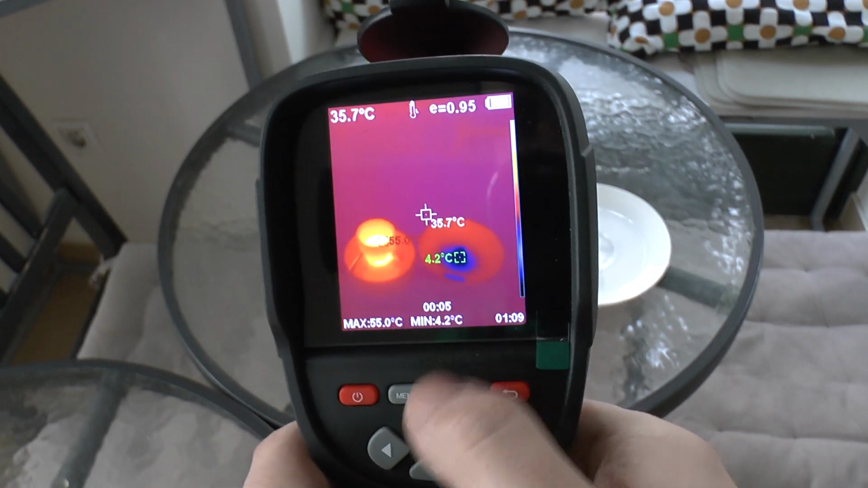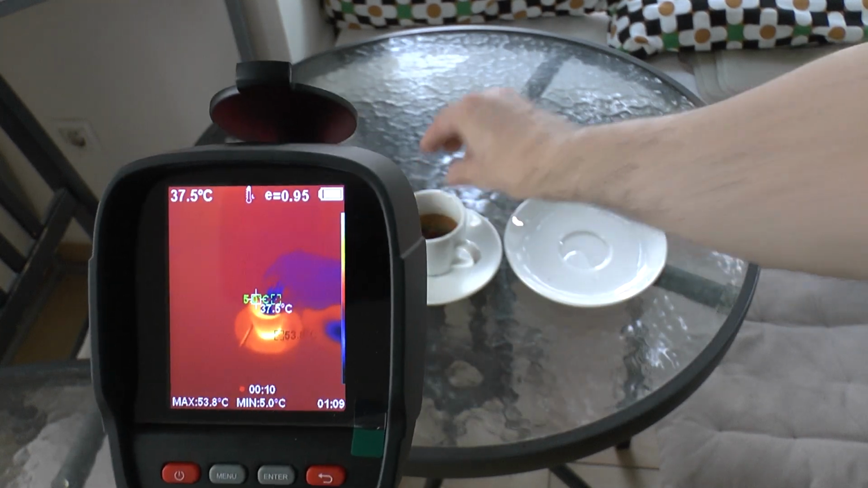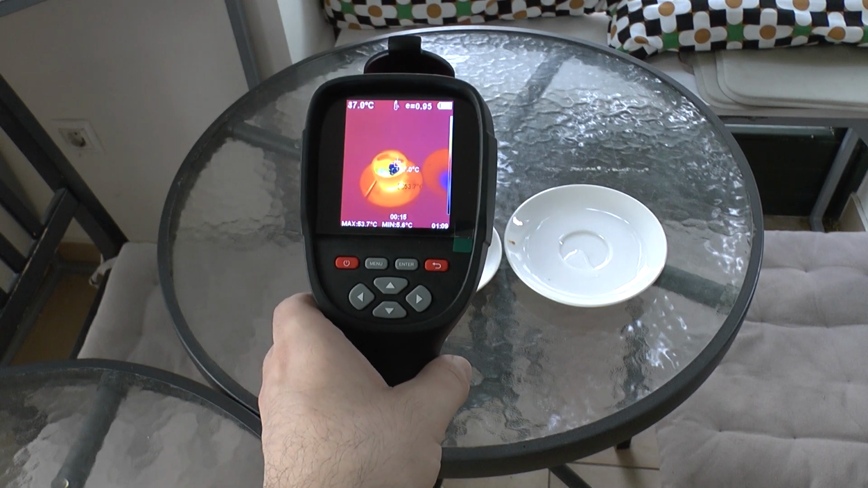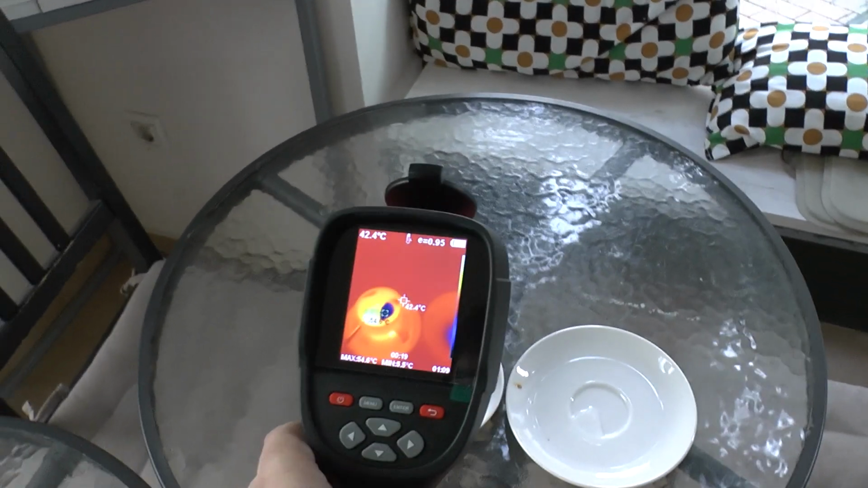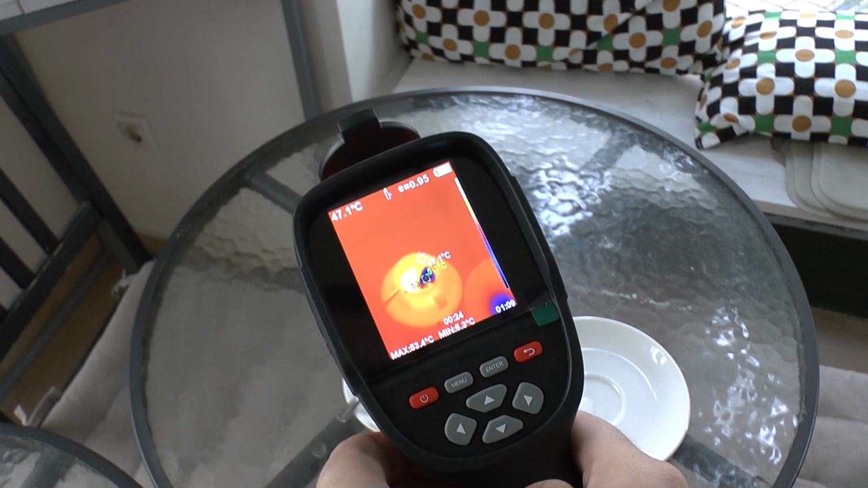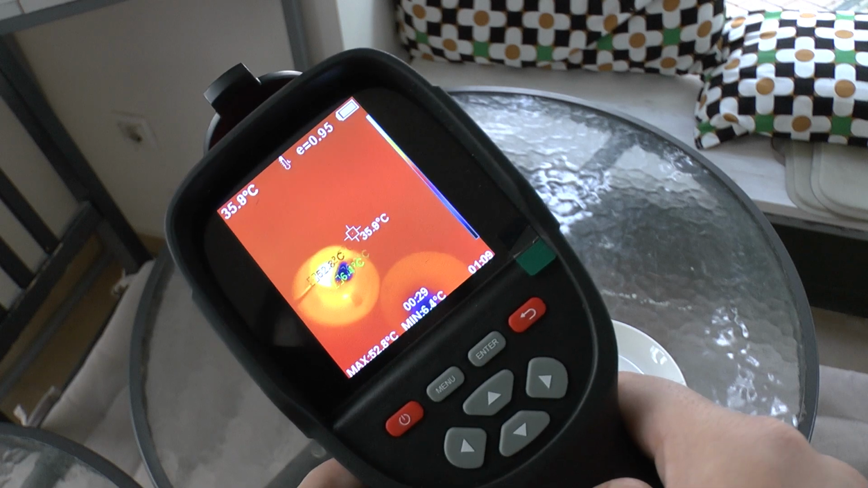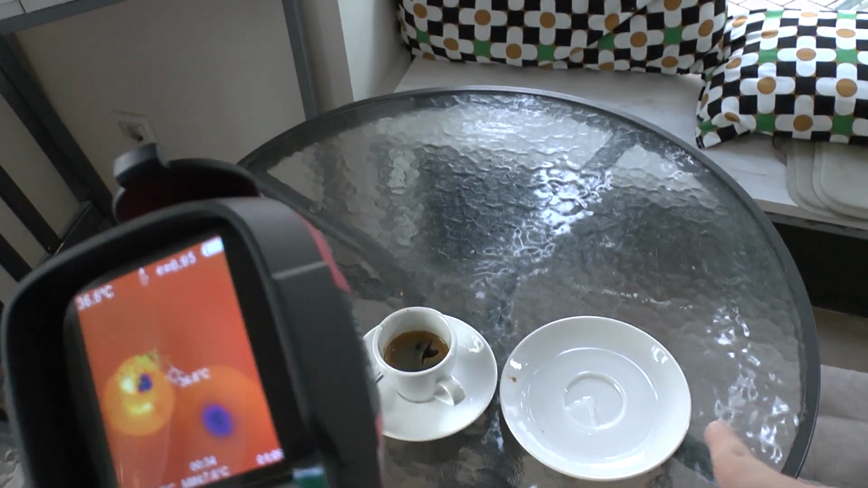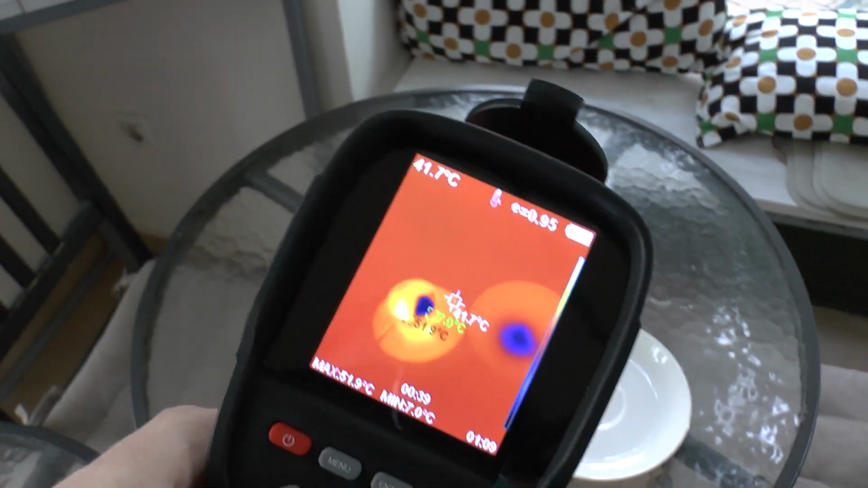And we see this here at the bottom because the timer is incrementing. And now we can throw the ice cube into the coffee, and we can watch what happens slowly but surely. And yes, we can see how the ice cube is dissolving in the coffee, and we get a pretty good view of the whole situation. And what is really neat is that we see the cold area here on the second storage plate.